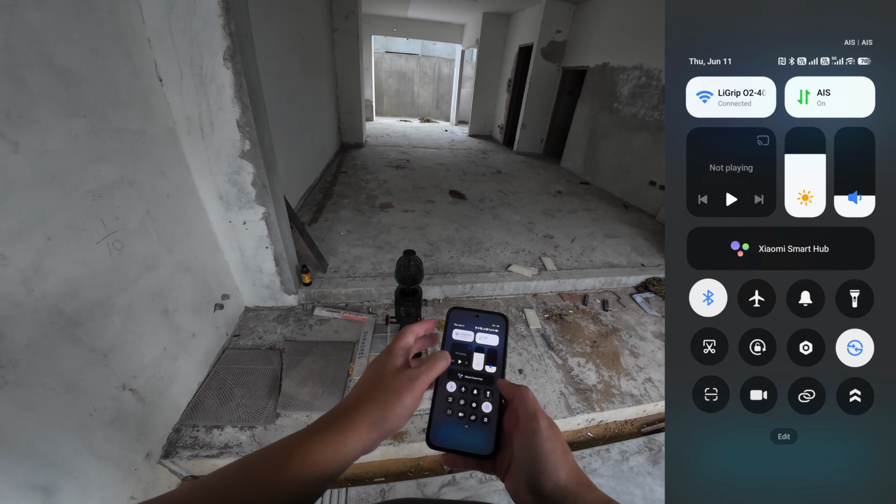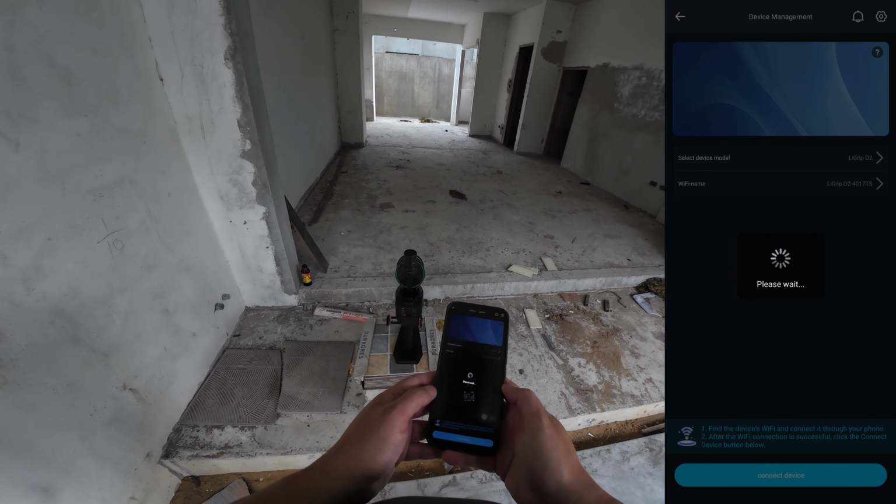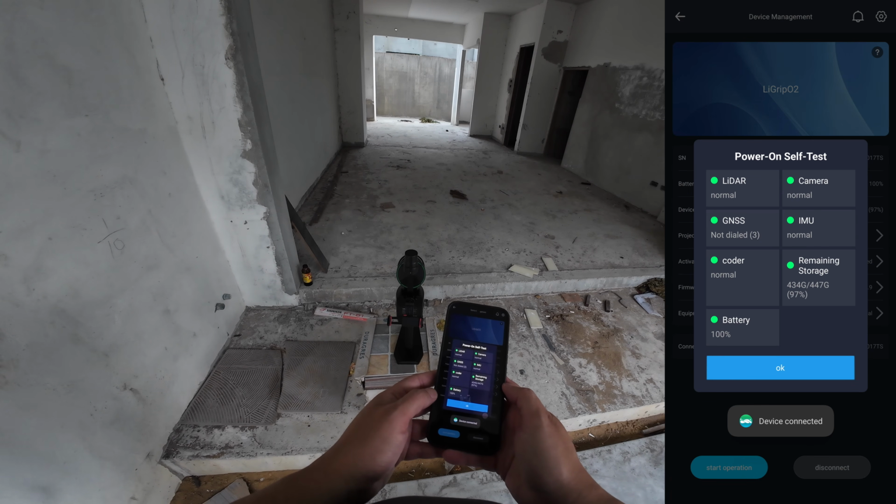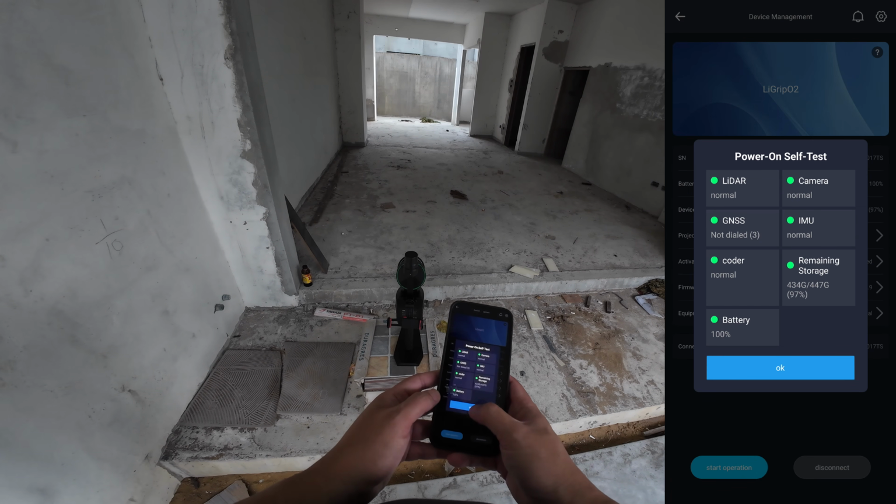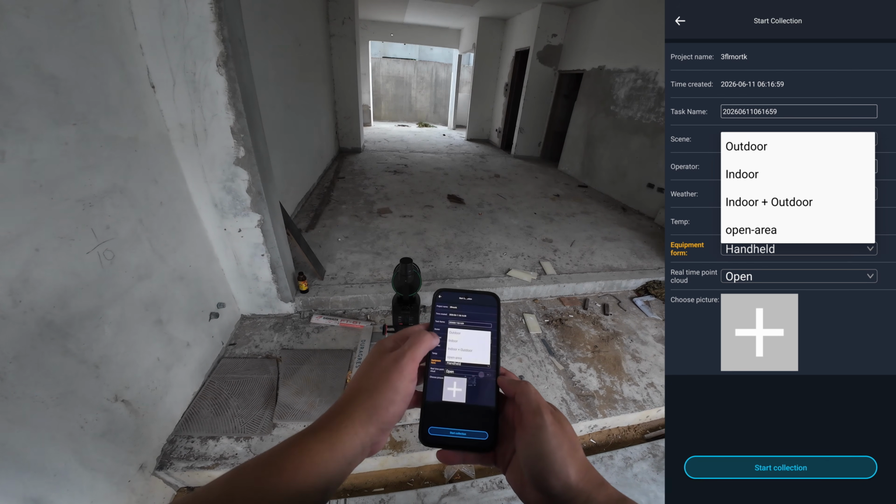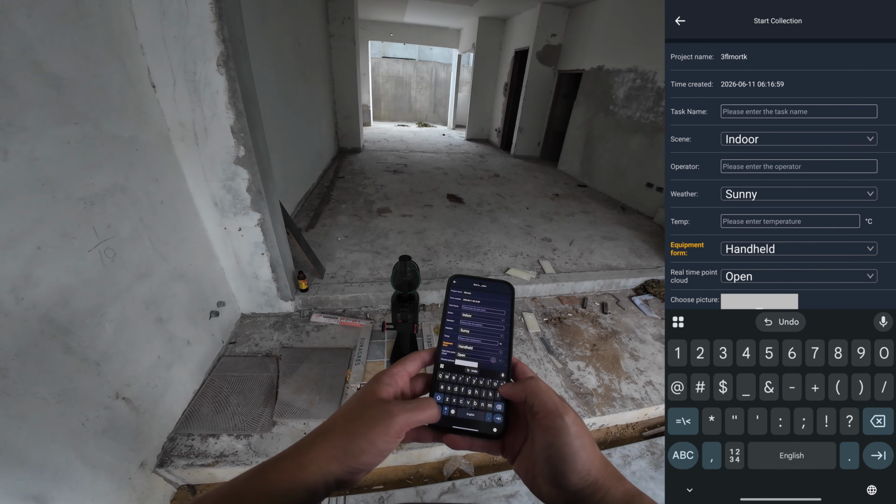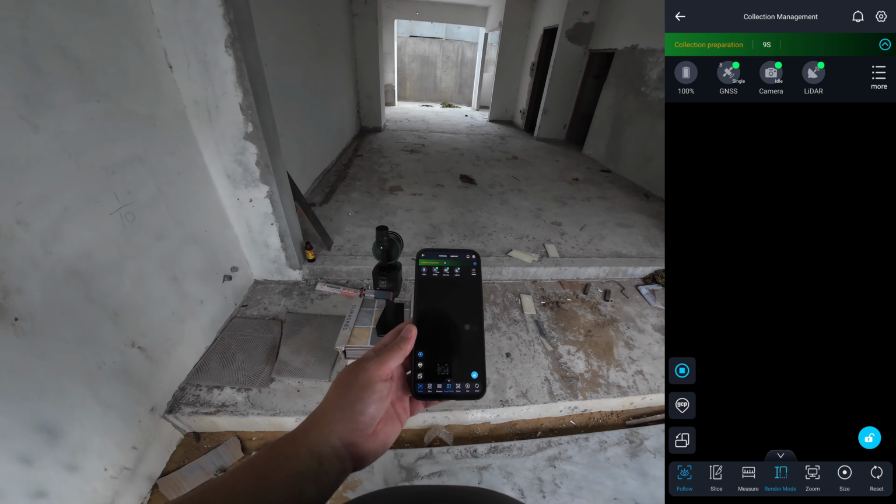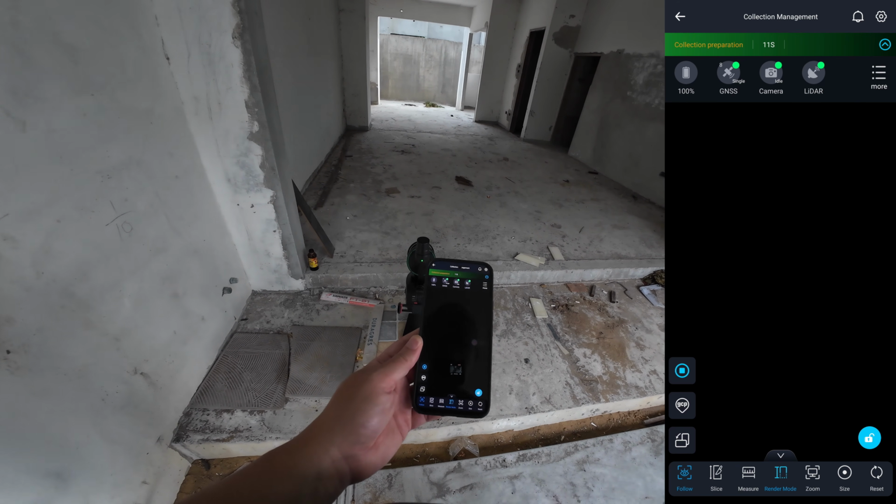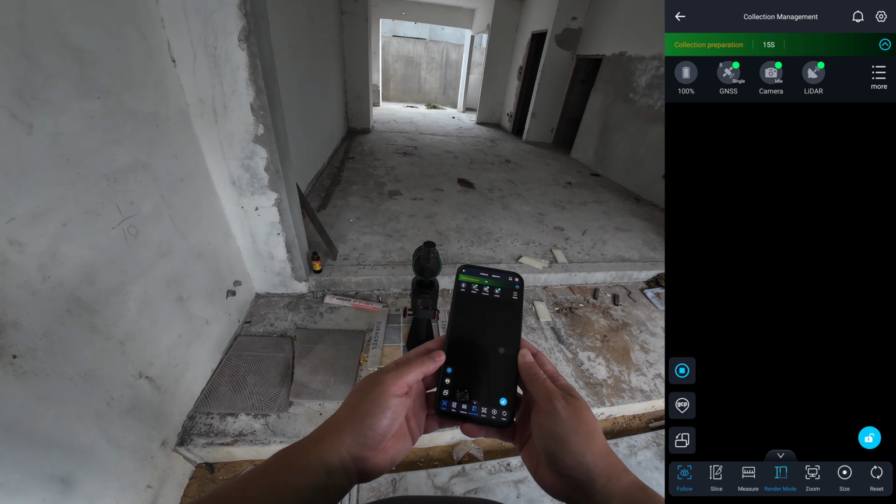You can connect the scanner either through its own hotspot or let the scanner connect to your phone's hotspot when using the RTK function. For this scanner, the scanning mode must be selected before starting. In this test, I'll be using the indoor mode. As with all SLAM LiDAR scanners, you need to place the unit on a steady, level floor during initialization.